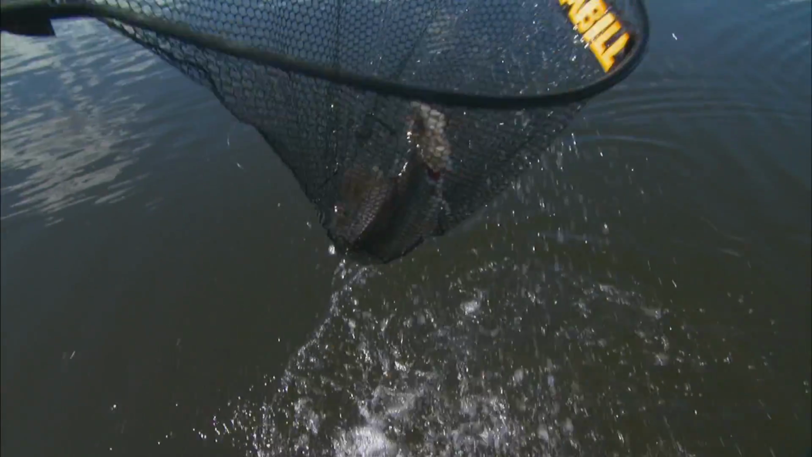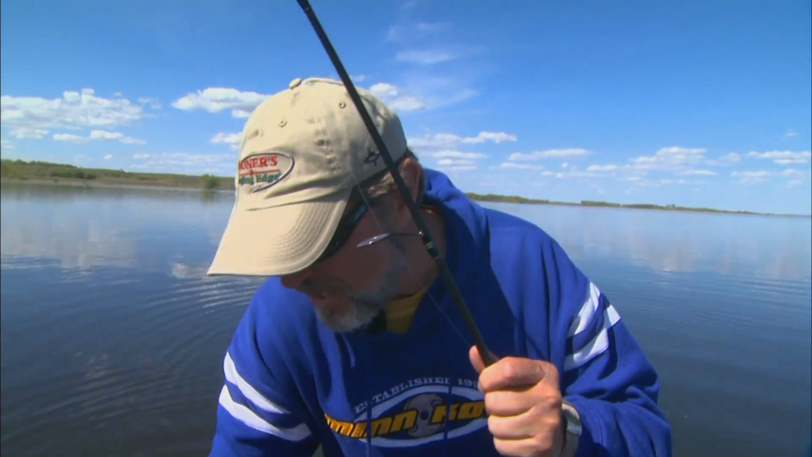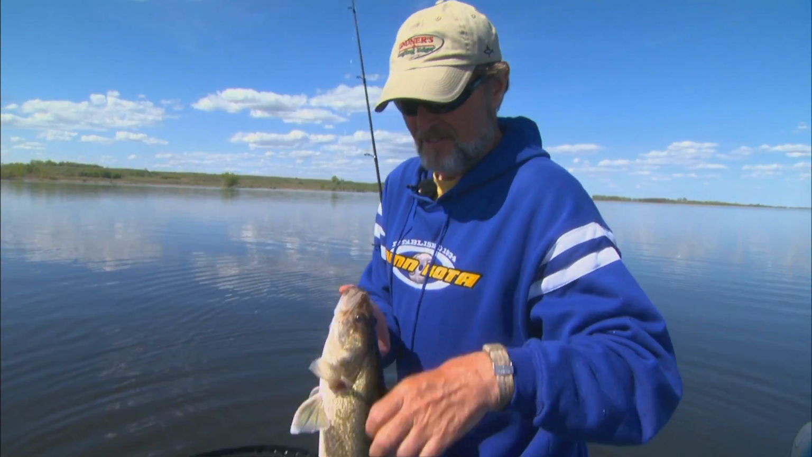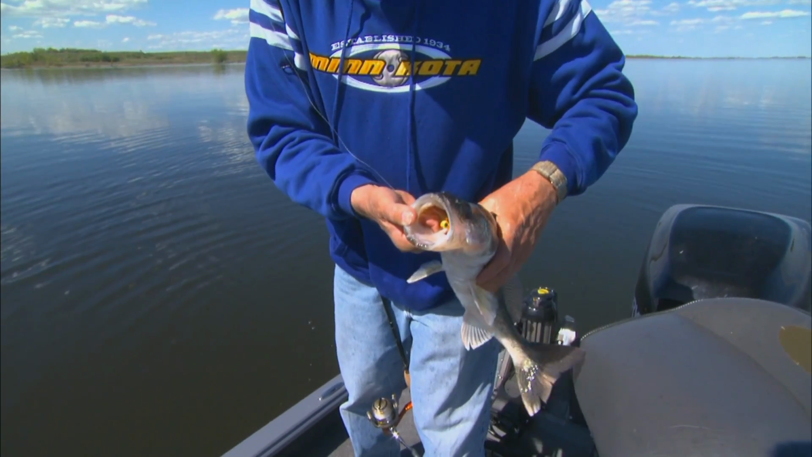Oh, there you go. Like I said, we're not exactly fishing the ideal walleye conditions. Look at how she ate that trigger X. Look at that. Down her throat.